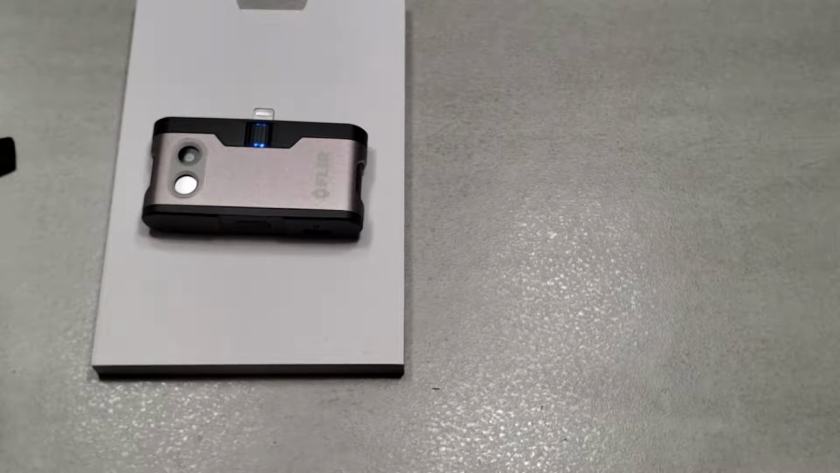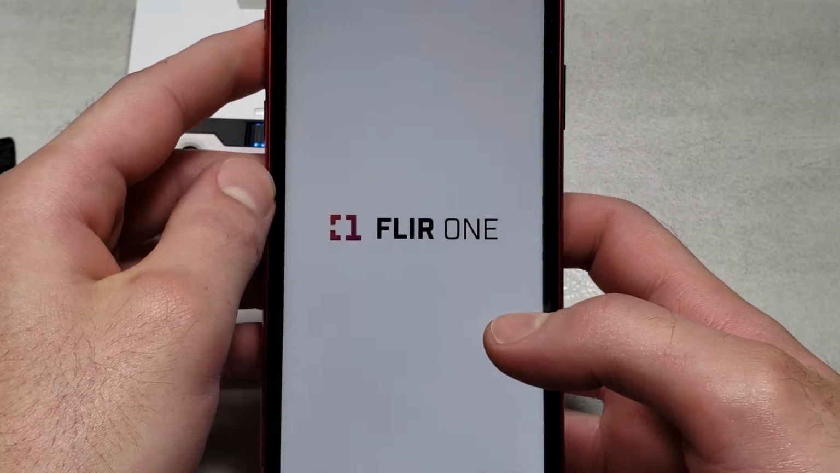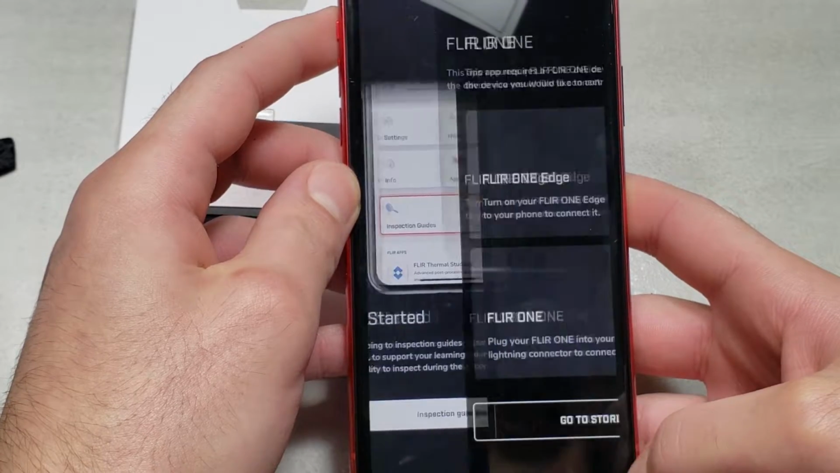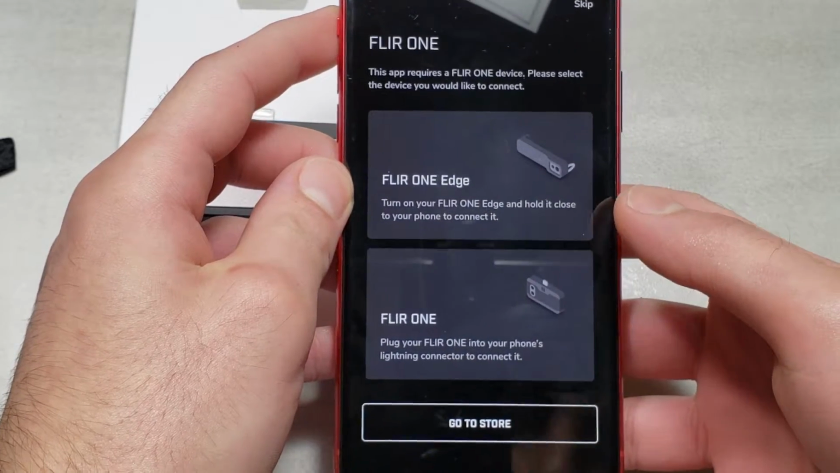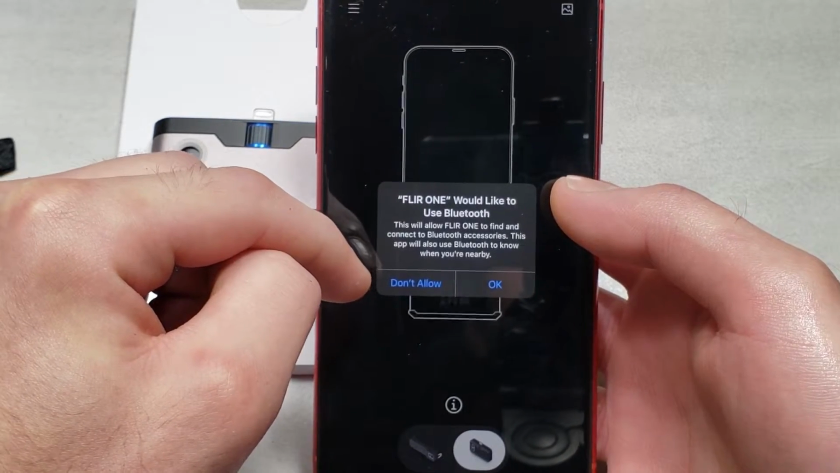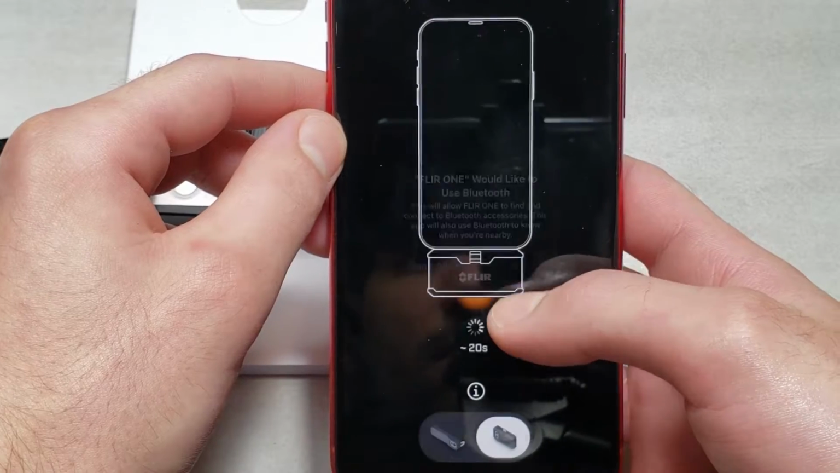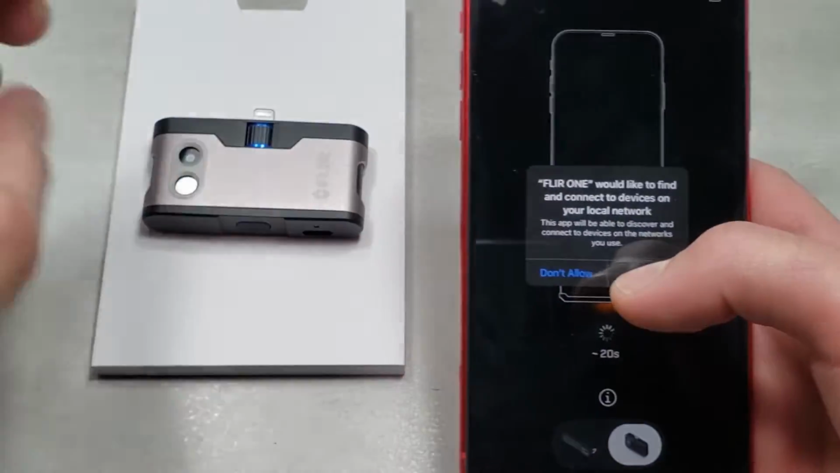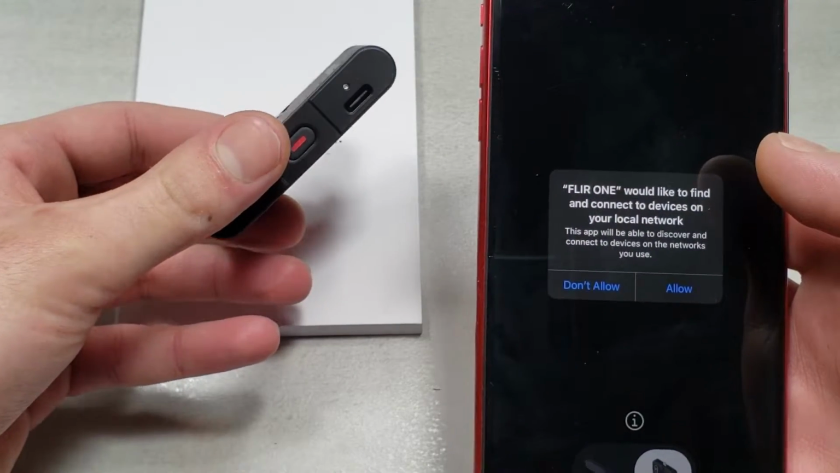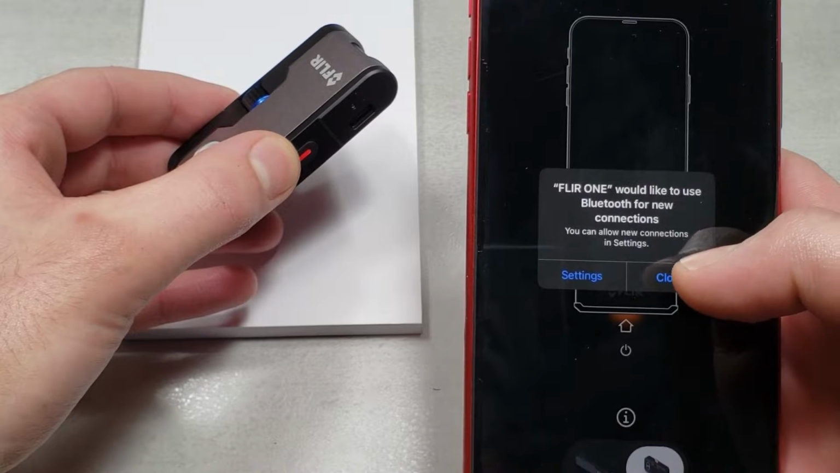So opening the app, FLIR ONE, then I'm just going to skip past this part. Then select the device. Oh, and it's Bluetooth. Okay. Well, I need to turn it on. So it said press once. Yes, I said yes.